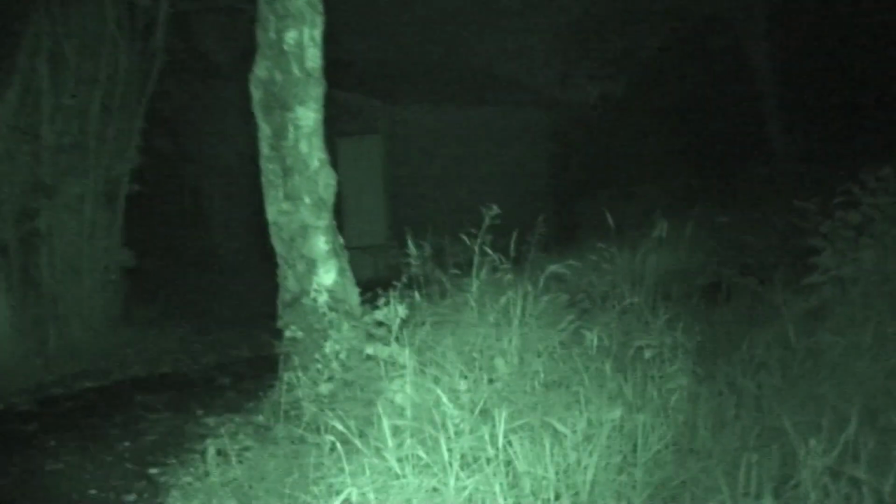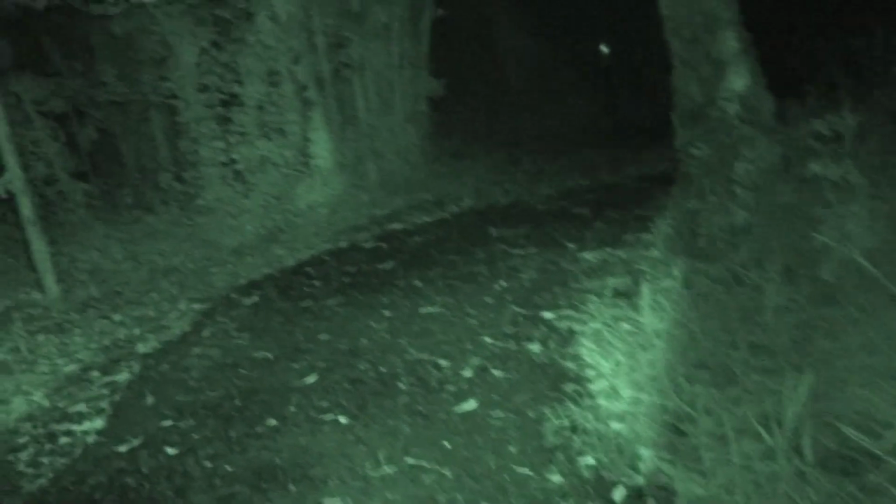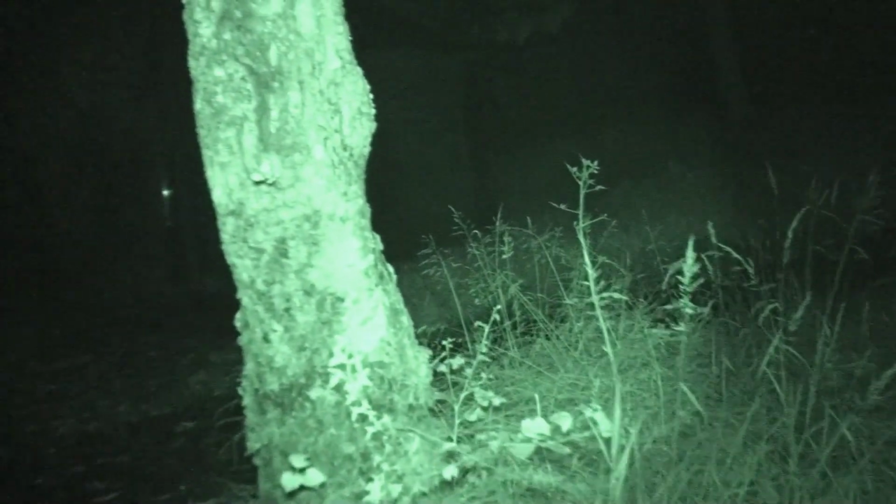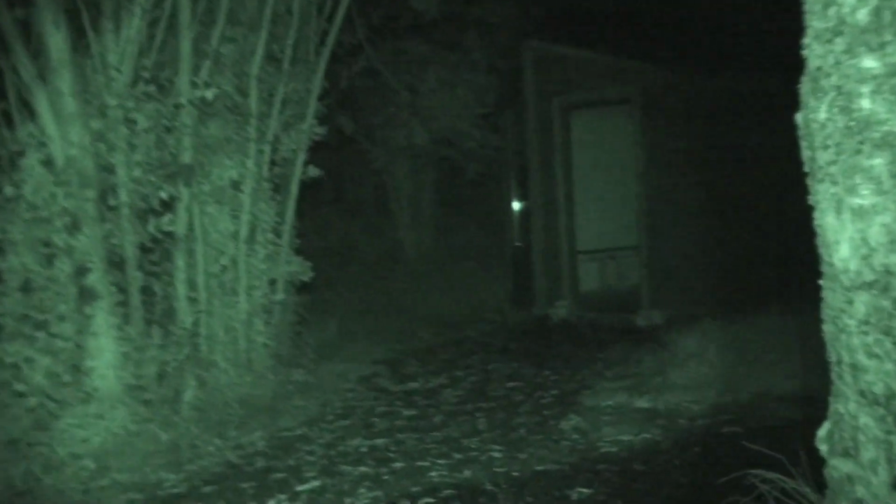I'm walking into the... Where am I? I can't see. I know I'm walking in grass. Right. We're heading towards the first building here.